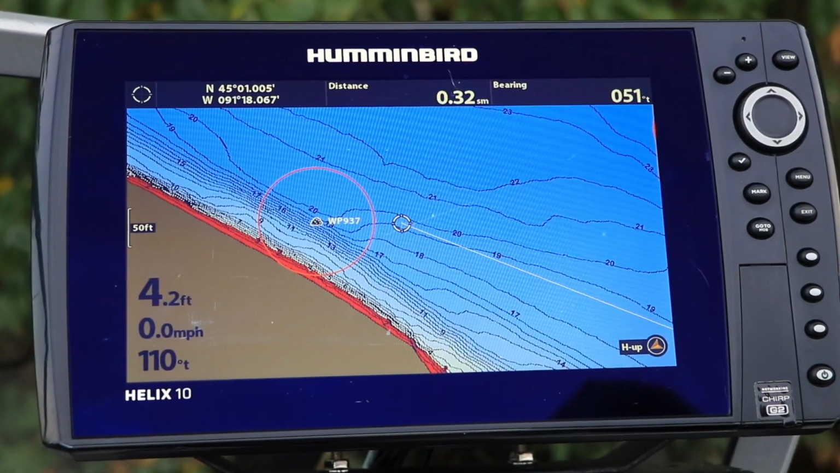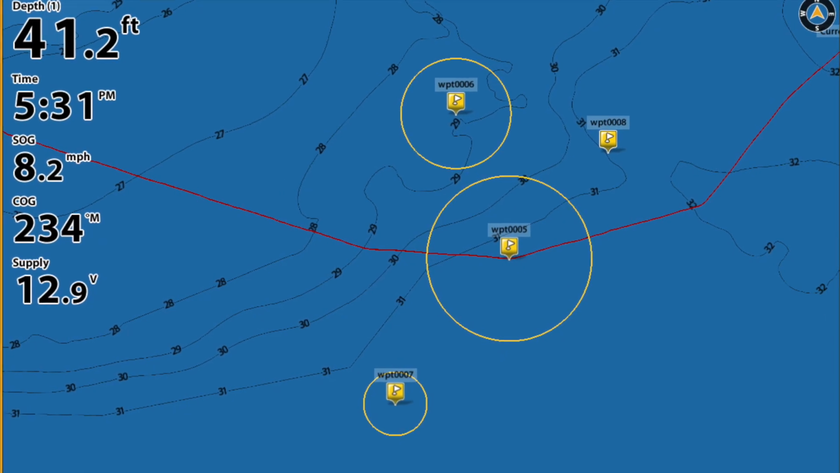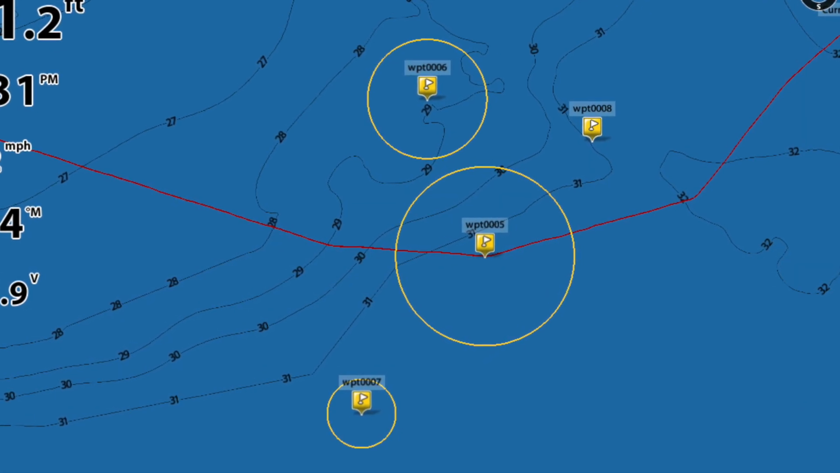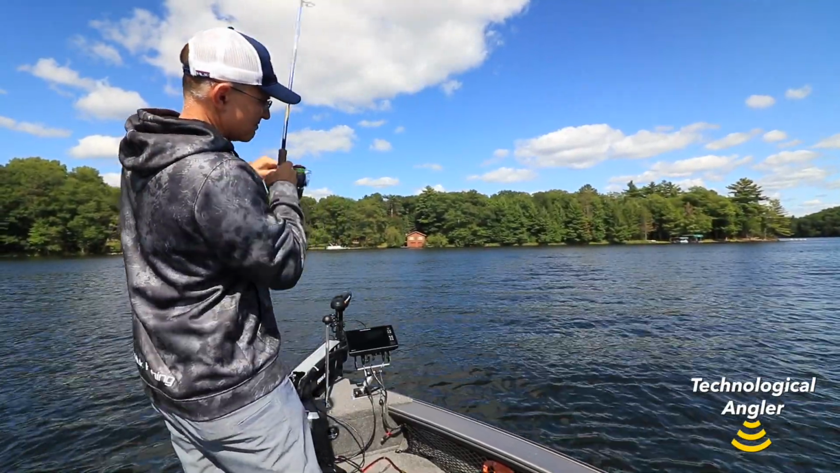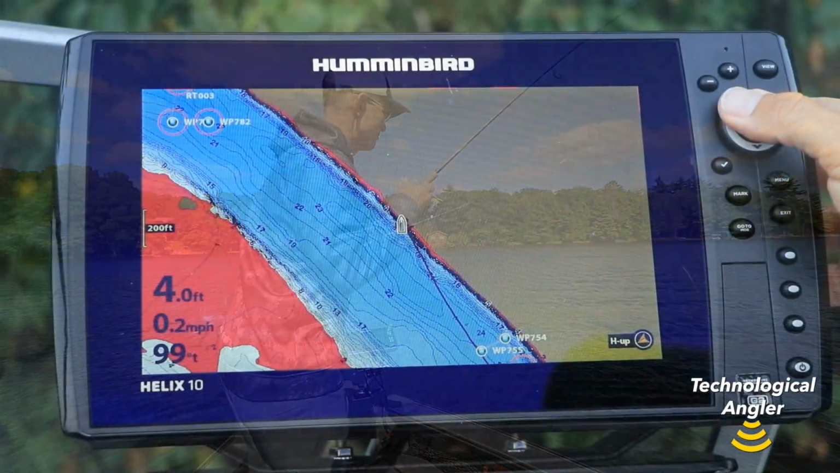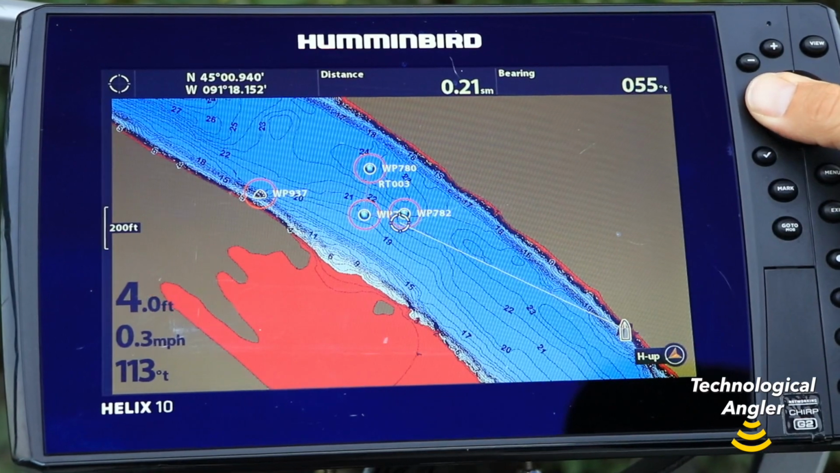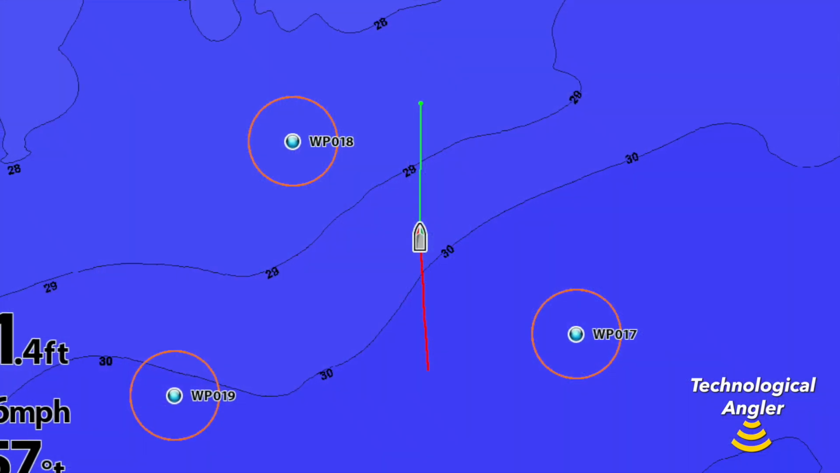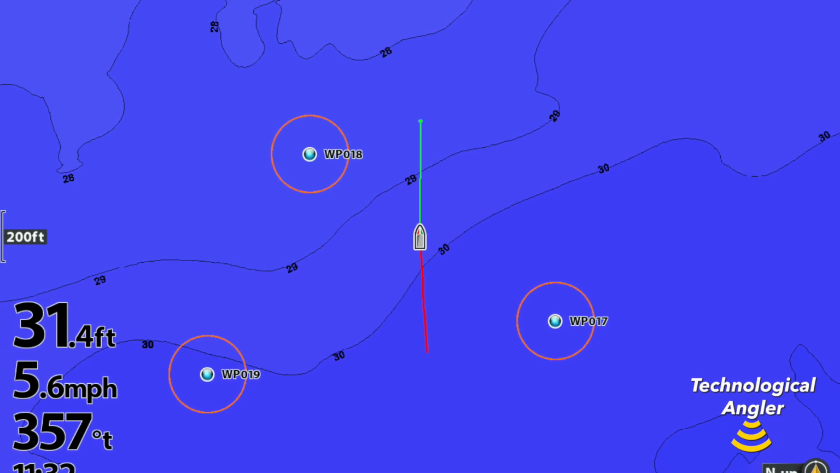Casting rings, which can help you position your boat at the perfect casting distance from waypoints, are useful additions to your chart view. You can add casting rings around waypoints on both Helix and Solix units. On a Helix, you can add casting rings to all of the waypoints visible on your chart view by turning the feature on and then adjusting the size of the ring.